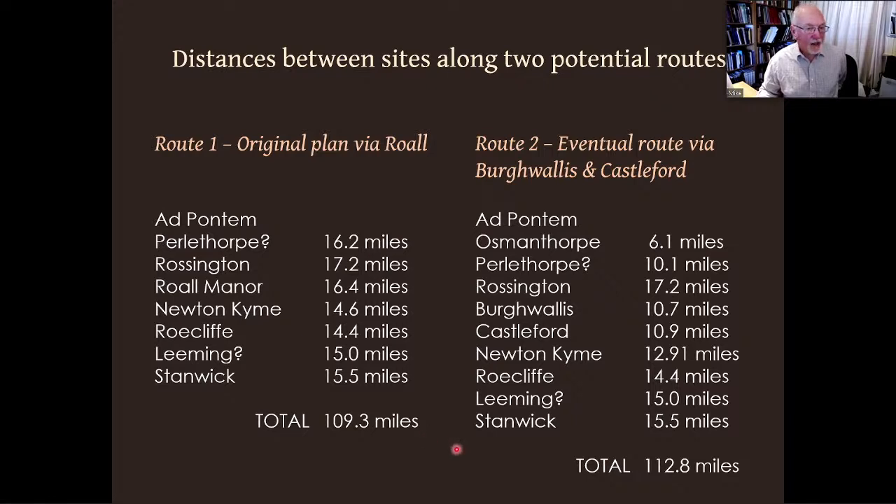The spacing is slightly wider than most of the intervals on the other route, but those vary massively, even if you combine the Ad Pontum and Osmonthorpe figures. We're suggesting, therefore, that a route was originally planned directly across the Humber Head levels, and a fort was built at Rowell Manor. But when it was realised that such a route was impractical in winter, a dry land route was used via Bergwallis and Castleford. Both routes will have been used well before AD 71 and the arrival of Petilius Cerealis.